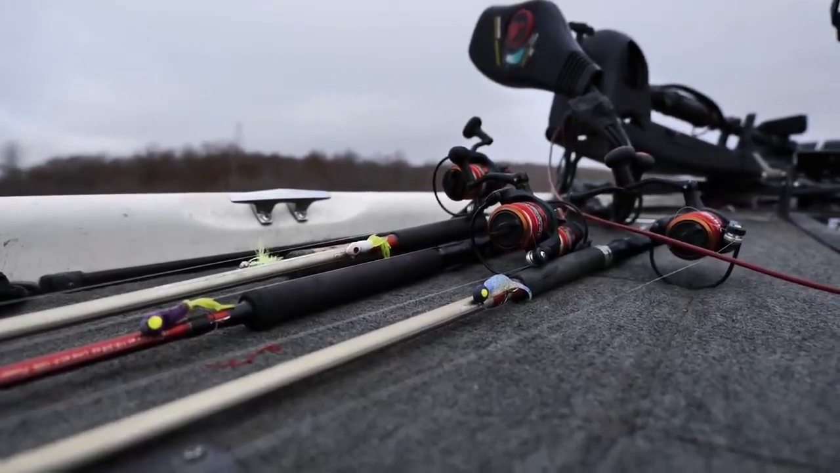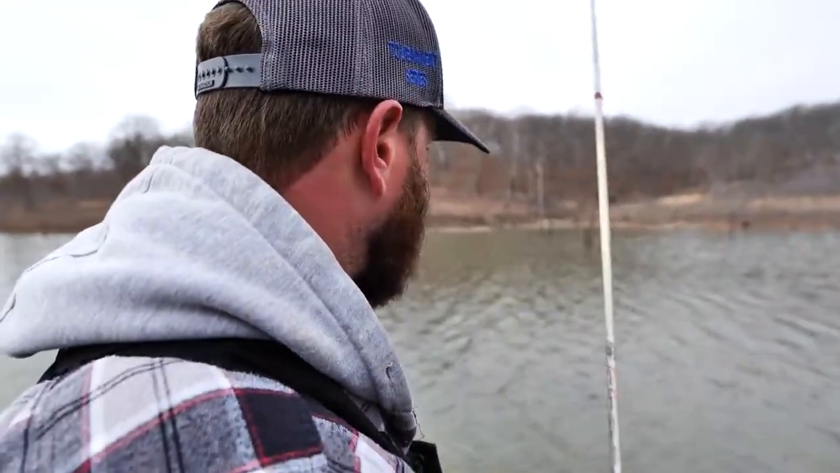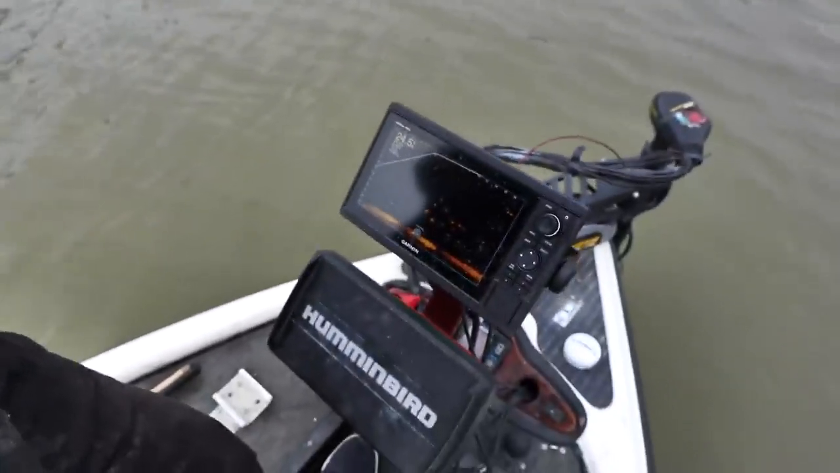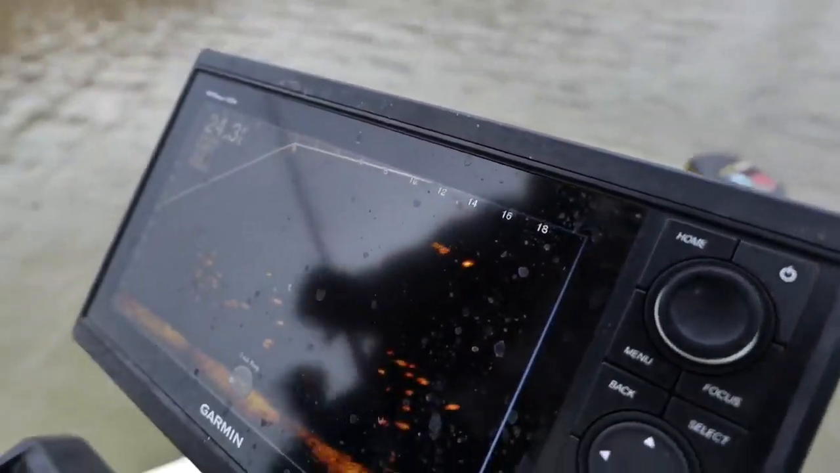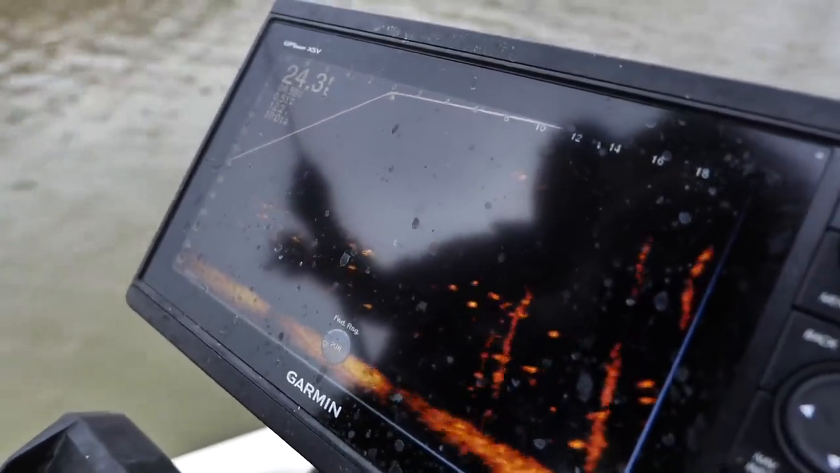All right, Kyler, where are we starting out here? In a little creek with some deep water in it. A feeder creek with some deeper water, and we're just kind of going along and trying to find the right size. Right there's what I was talking about. Right there, that's some black crappie sitting way up high, and all these down here are smaller white crappie. Dude, you are so dialed.